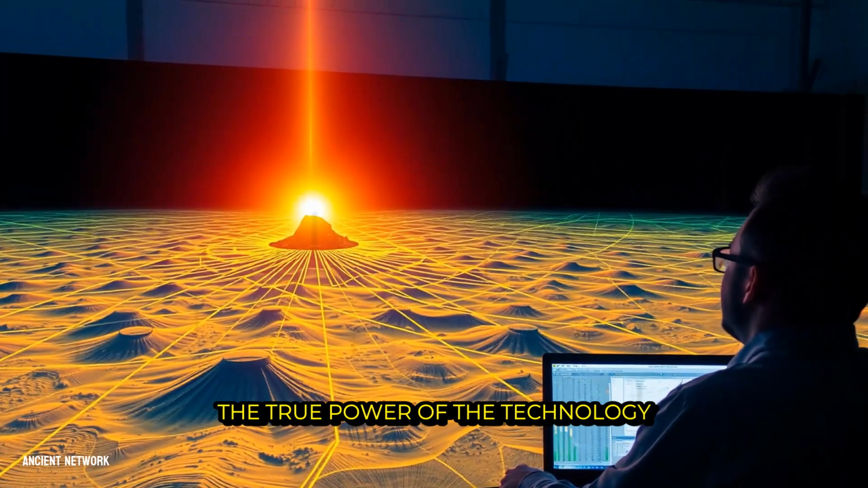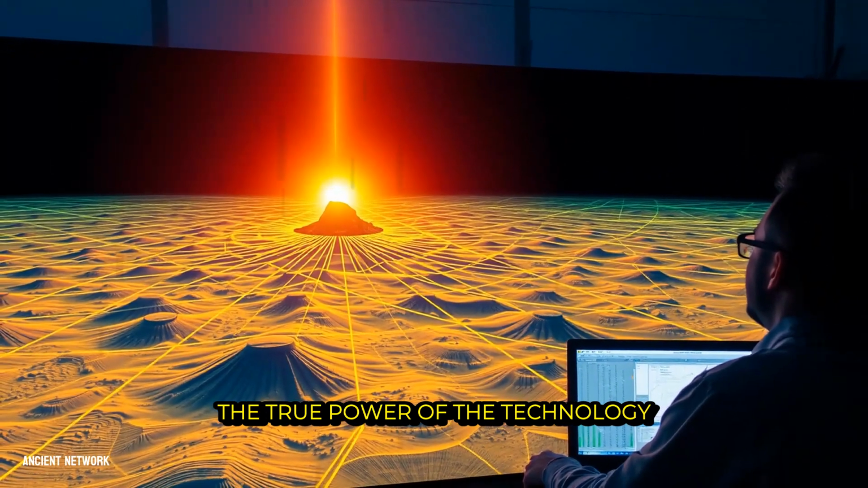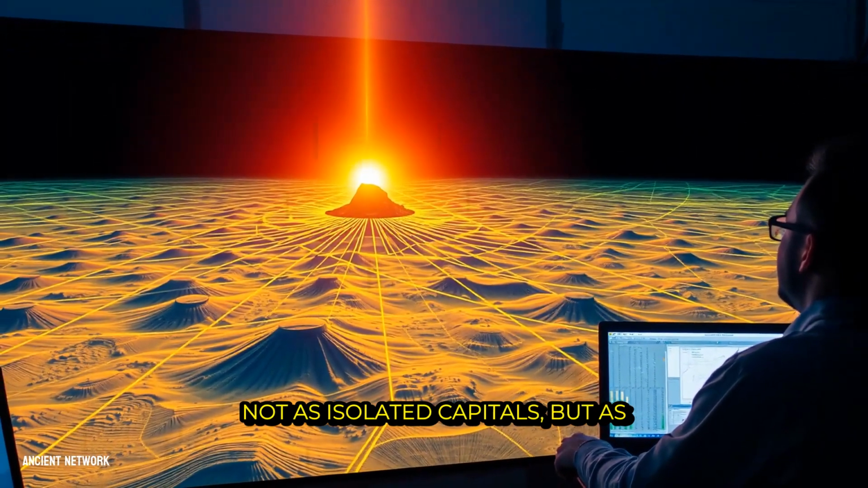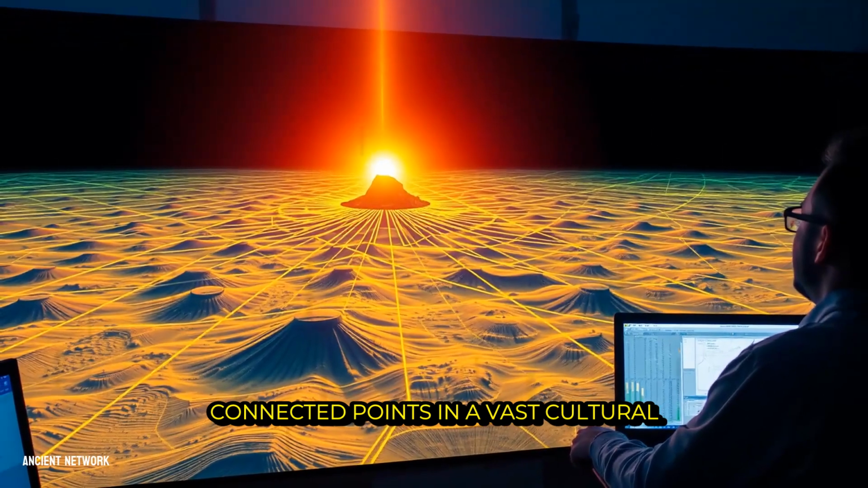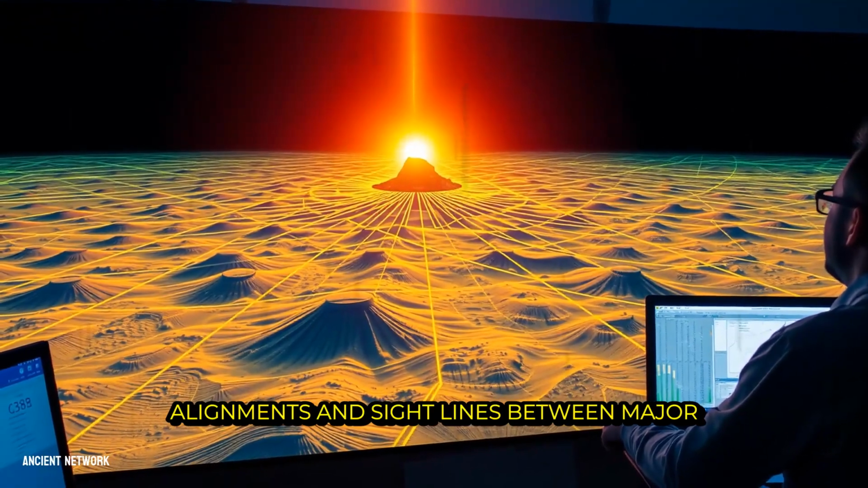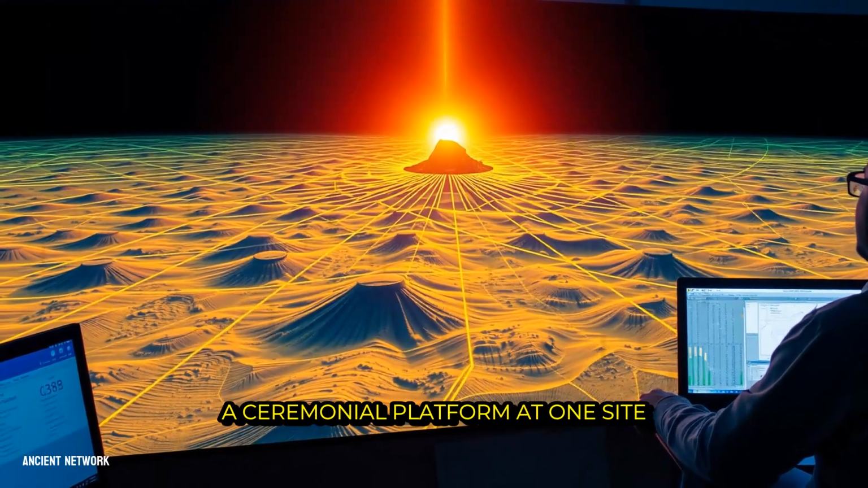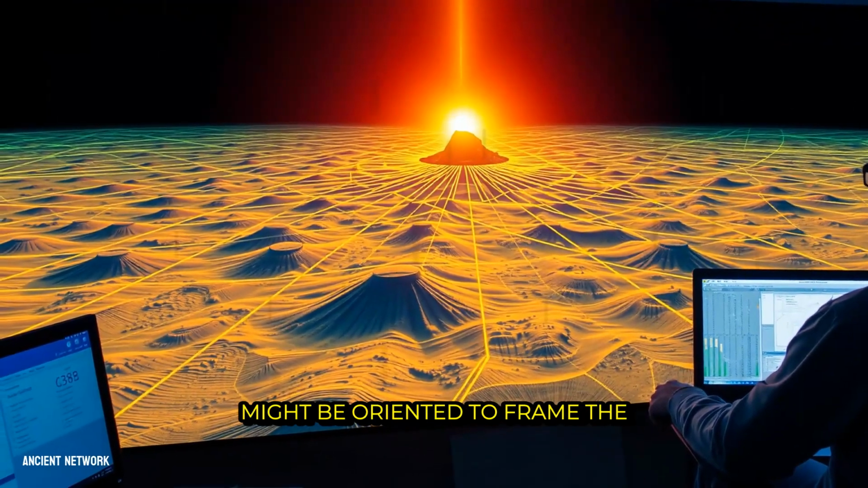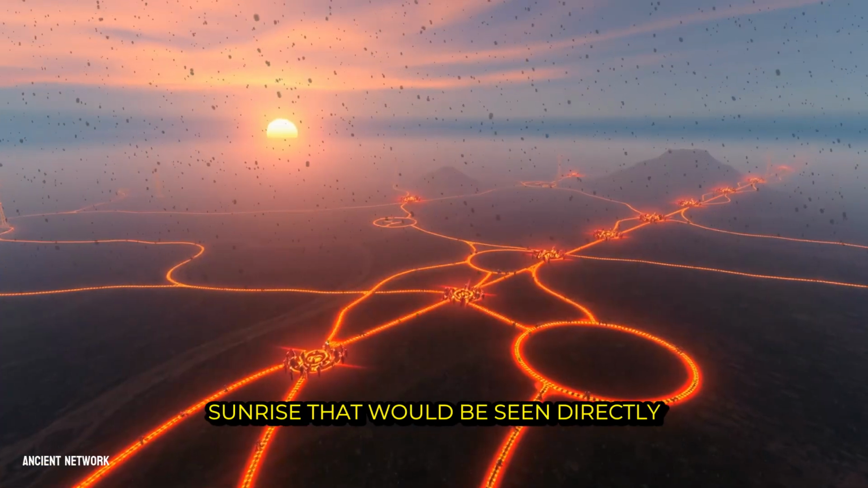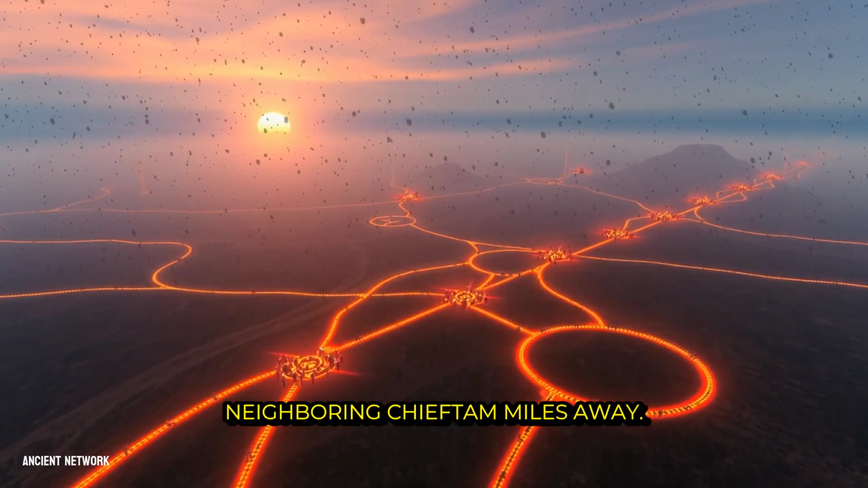The revelation expands far beyond a single city's limits. The true power of the technology emerges when we view these centers not as isolated capitals, but as connected points in a vast cultural network. From the sky, researchers can trace alignments and sightlines between major mound complexes across hundreds of miles. A ceremonial platform at one site might be oriented to frame the sunrise on a specific day, a sunrise that would be seen directly over the central mound of a neighboring chiefdom 50 miles away.